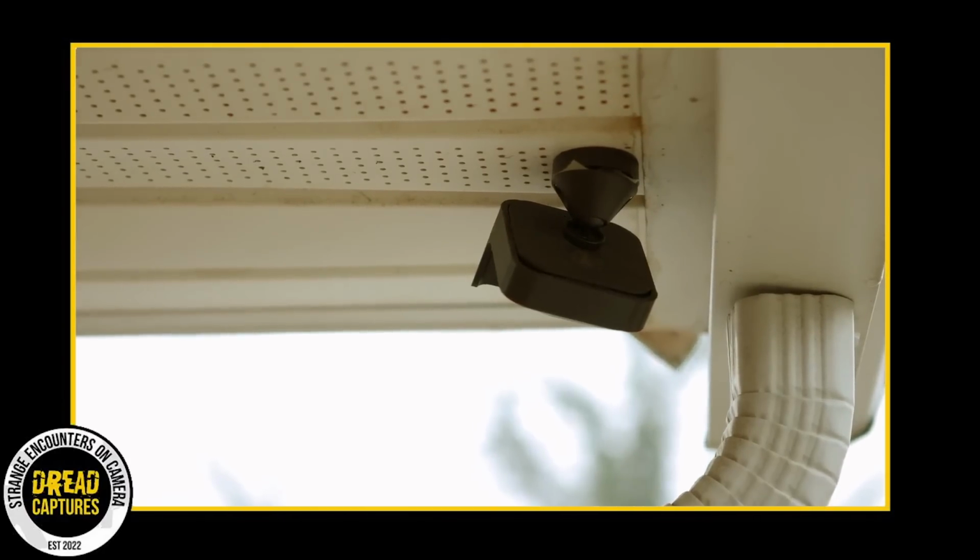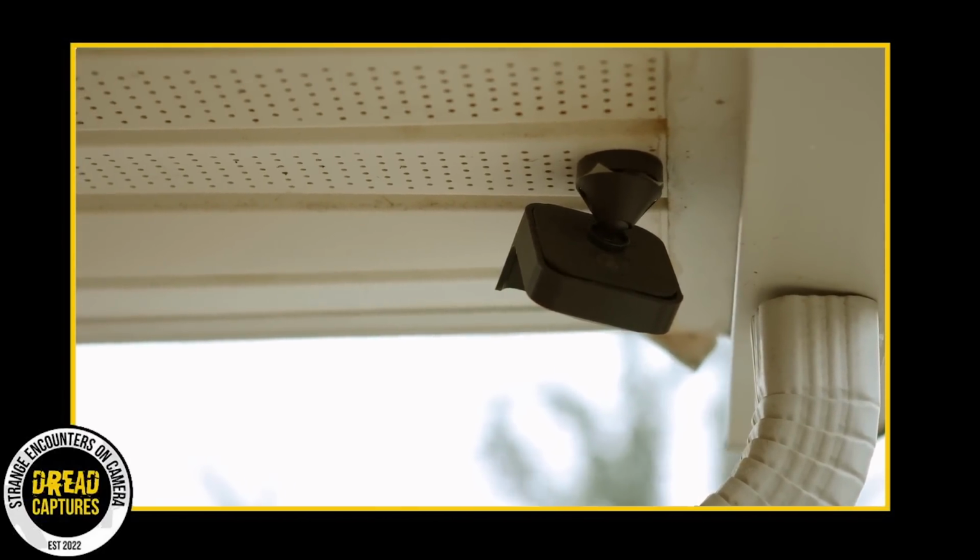In this eerie video captured, we witnessed something truly peculiar. The front door camera recorded a pretty unsettling event. Initially, the motion sensor was activated by the two cars in the video, passing each other in opposite directions.